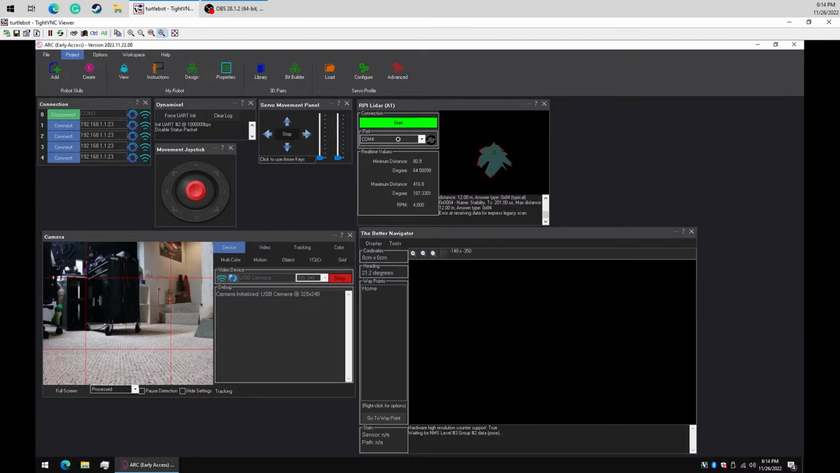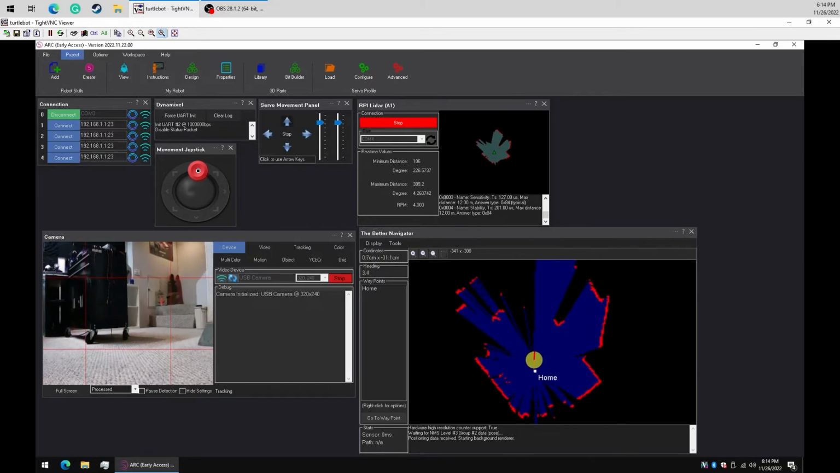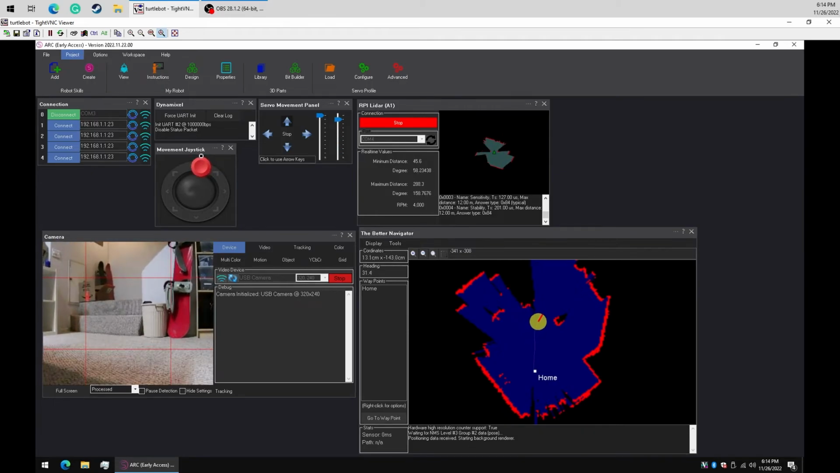Let's start the RPI LiDAR. There we are. And we can see here our room is starting to map itself out. Now let's start driving the robot around, and we'll create a more detailed map by doing so.